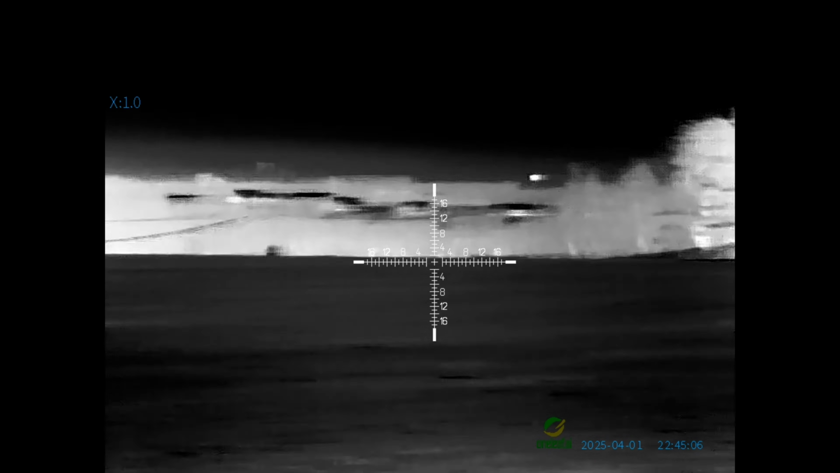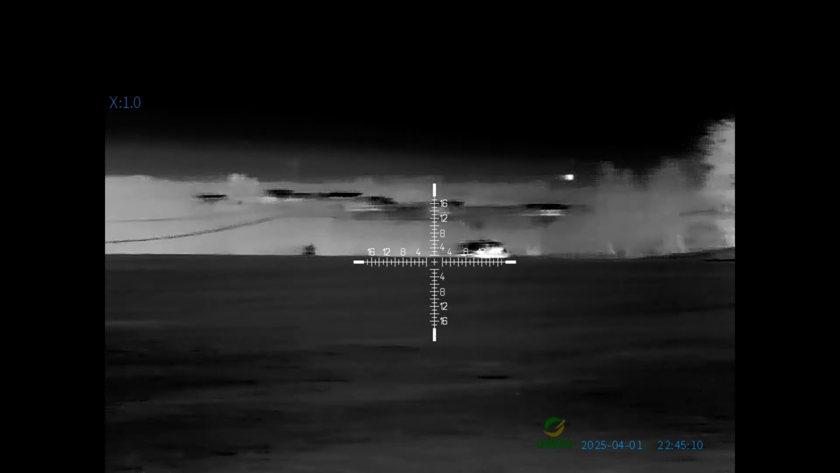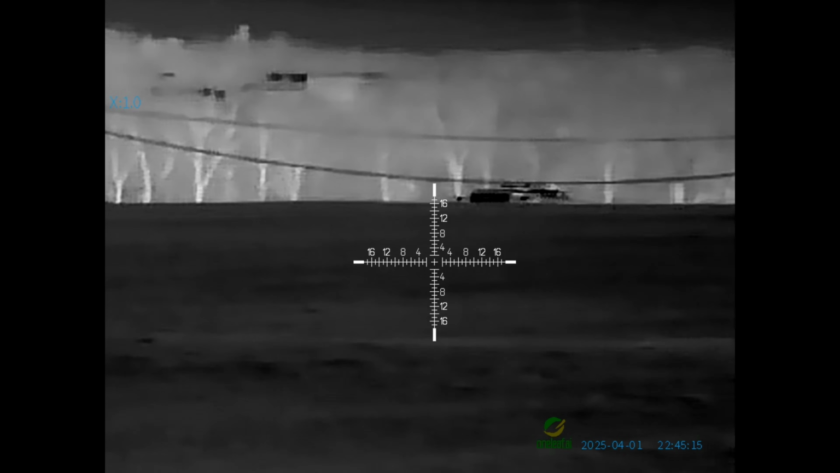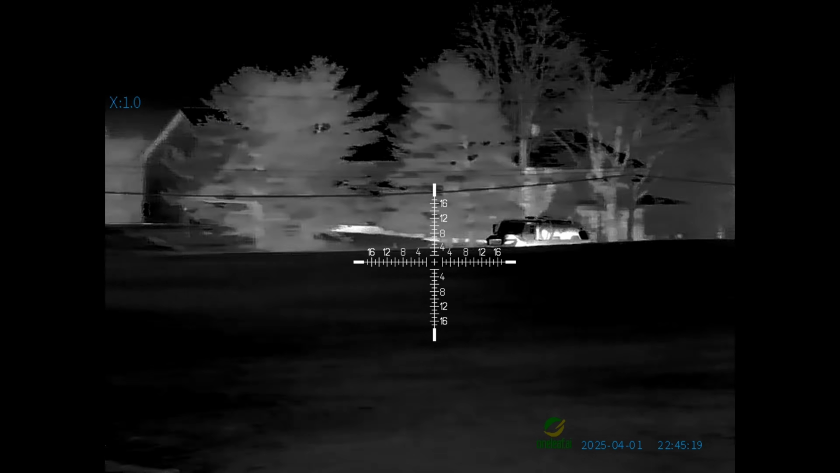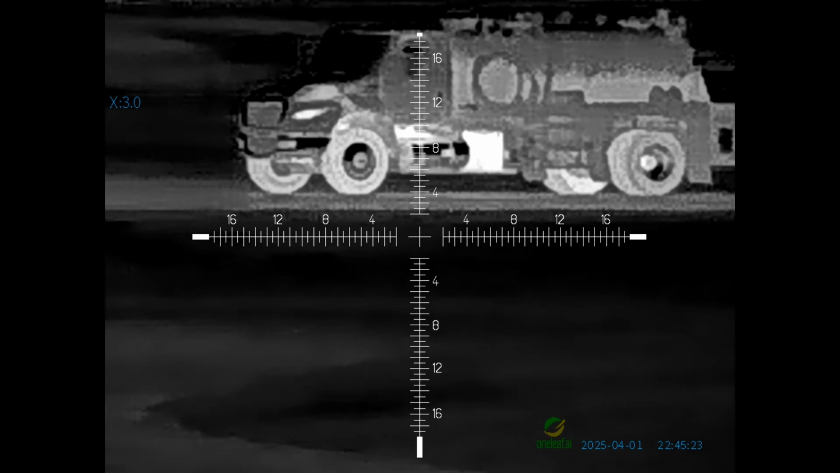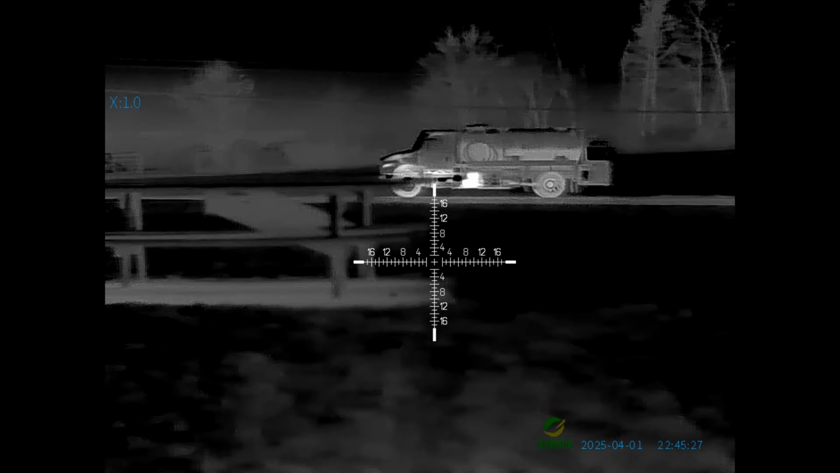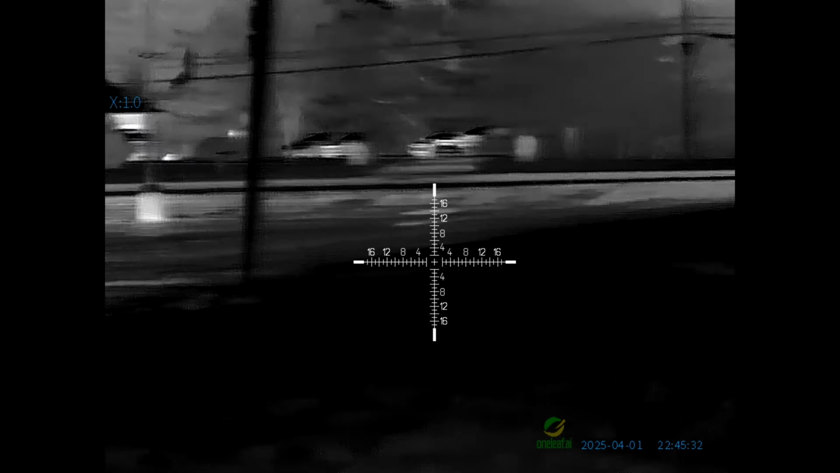This truck here starts out several hundred yards away as it's closing in. And then when it's at the closest before it starts driving away again, it's probably somewhere between 100 and 150 yards, but all the way down there when we first saw it was probably 300-400 yards out. It's like a cement truck maybe, or I don't know. No, that ain't cement. I don't know what the heck that is. Milk truck something? You guys tell me.